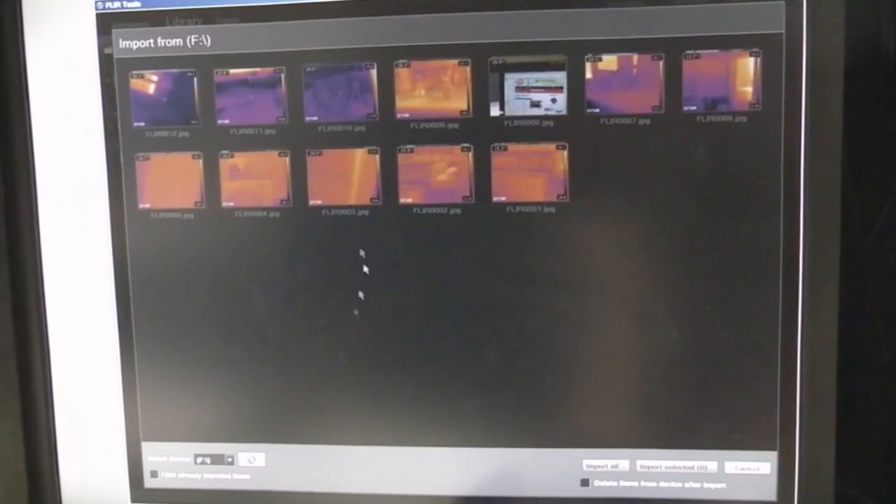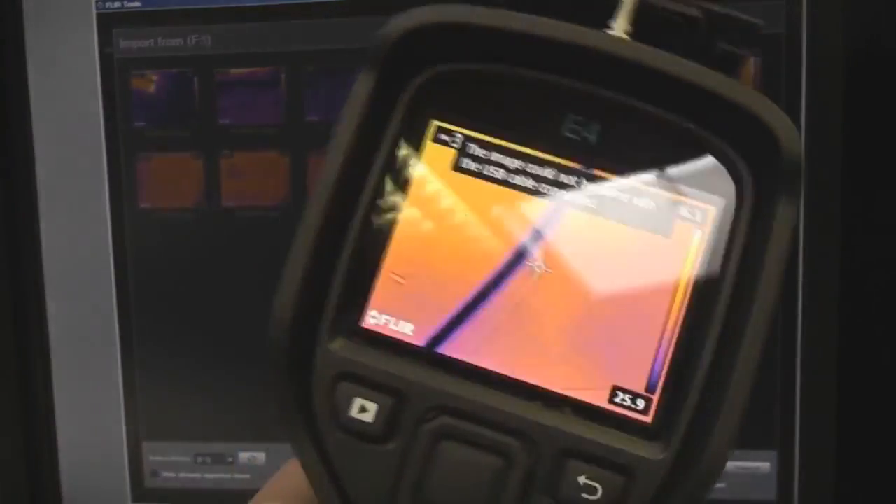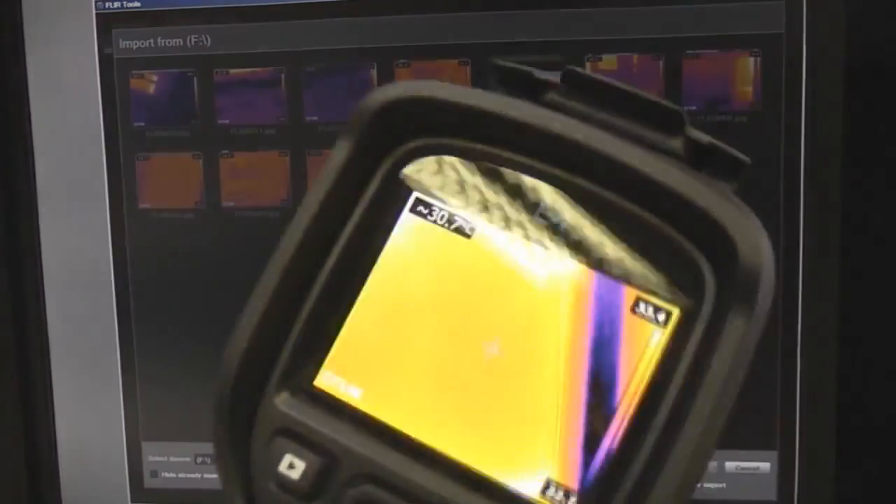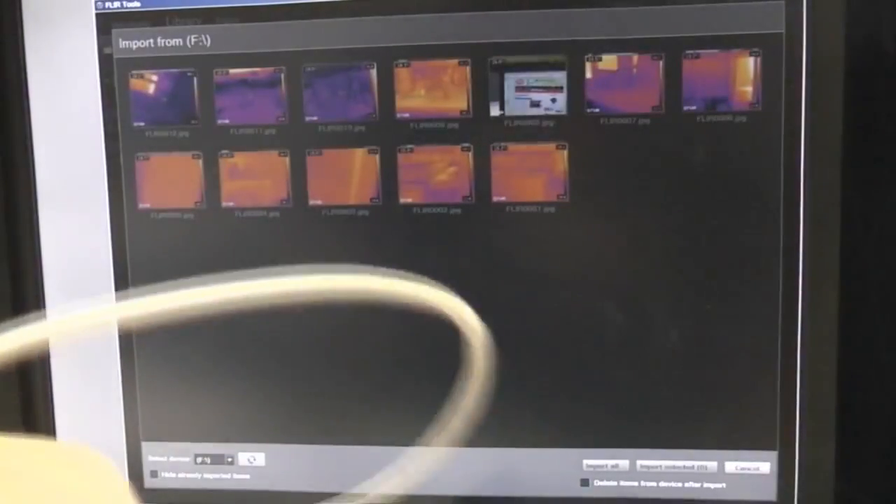So these are some images that I've previously downloaded. One thing it won't let you do is take a picture when the thing's connected. You have to disconnect, but if I just disconnect that, I'll just take a shot. Yeah, there we go. The image could not be saved, there is no memory card. That's just trying to take a picture as soon as I've unplugged the USB. But if I leave it a little while and do it again, it works. So that's obviously just some temporary little glitch.